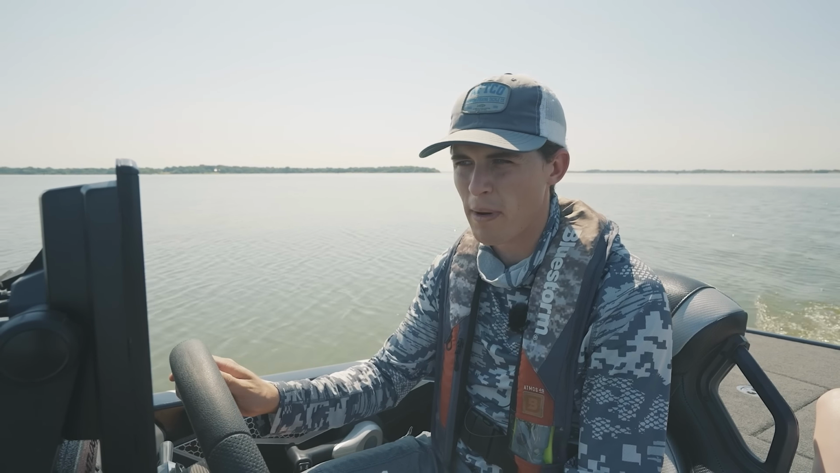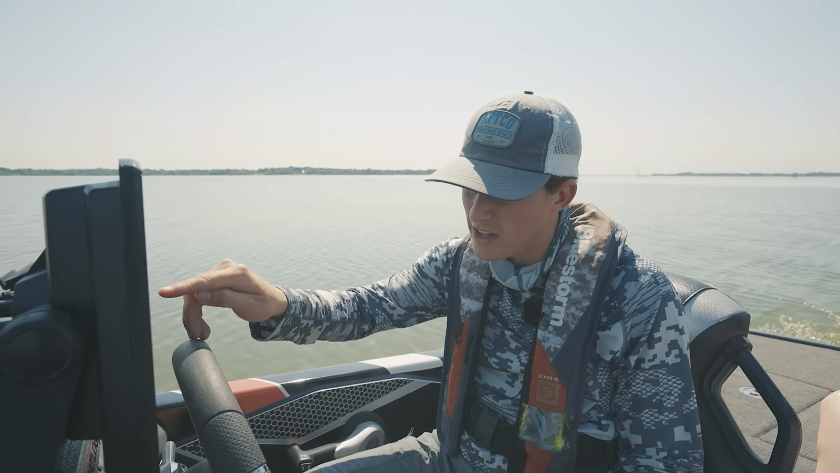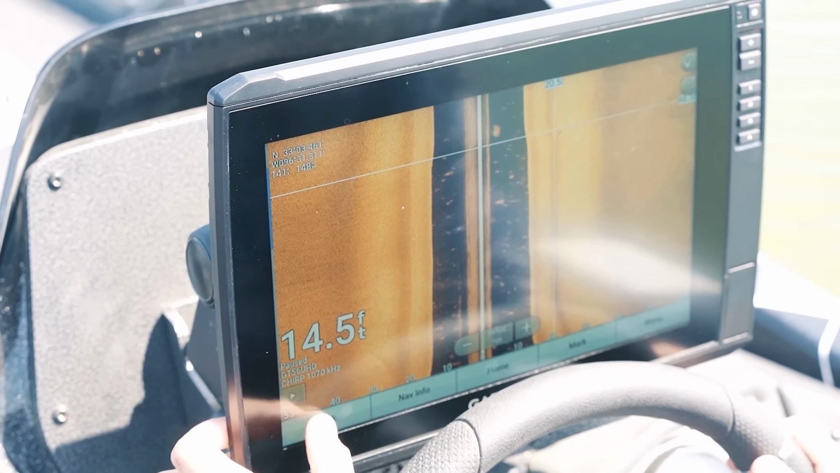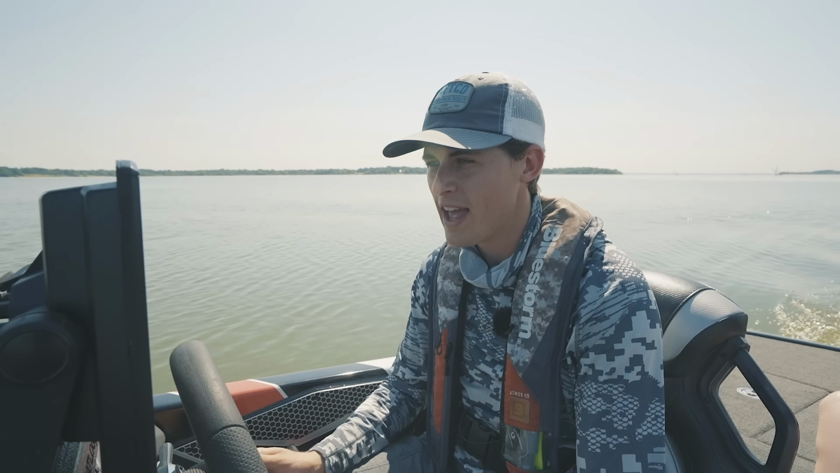And like I said, that's a lot of what graphing is: you mark a waypoint, you go back over it, and you're like, there's not a whole lot there. Now, it's possible that what I marked right here was a few fish, but again, there's so much stuff in the water, so much bait fish, so much trash fish in this lake that it's not really worth spending my time. So I'm gonna go back to where that brush pile was and go over it with down scan to see what it looks like on there.